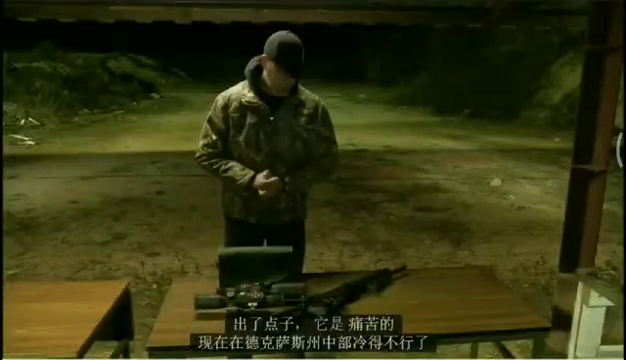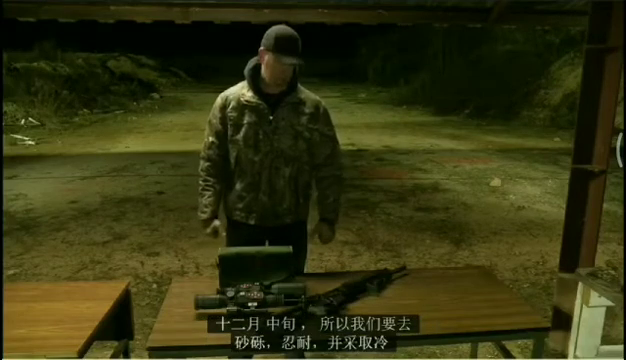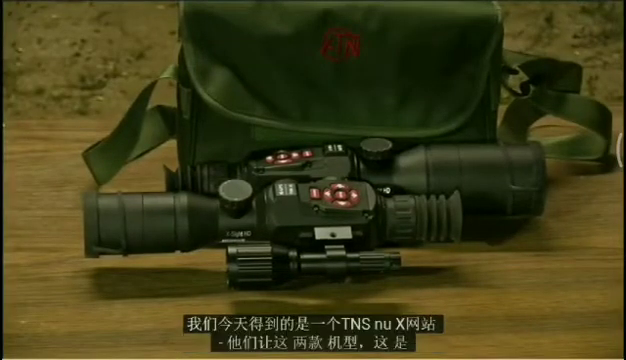Cold out here in Central Texas right now, middle of December. So we're going to grit and bear it and take the cold so that we can get you guys some cool reviews. What we've got today is ATN's new X-Sight 2.